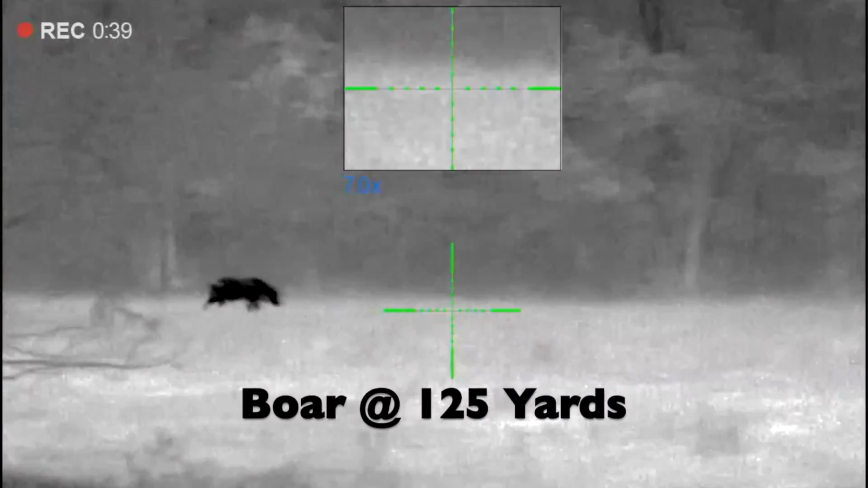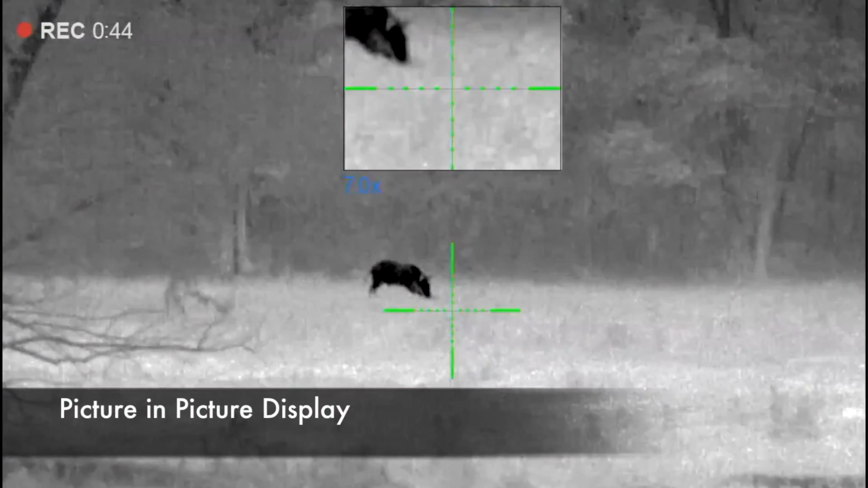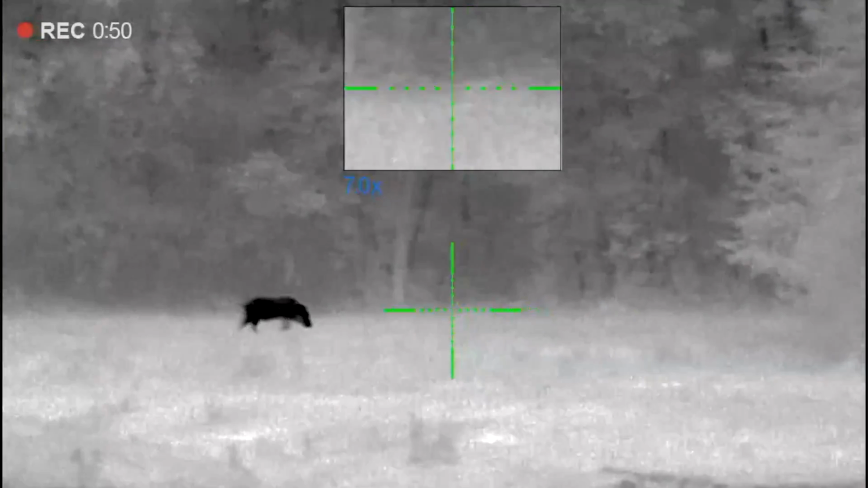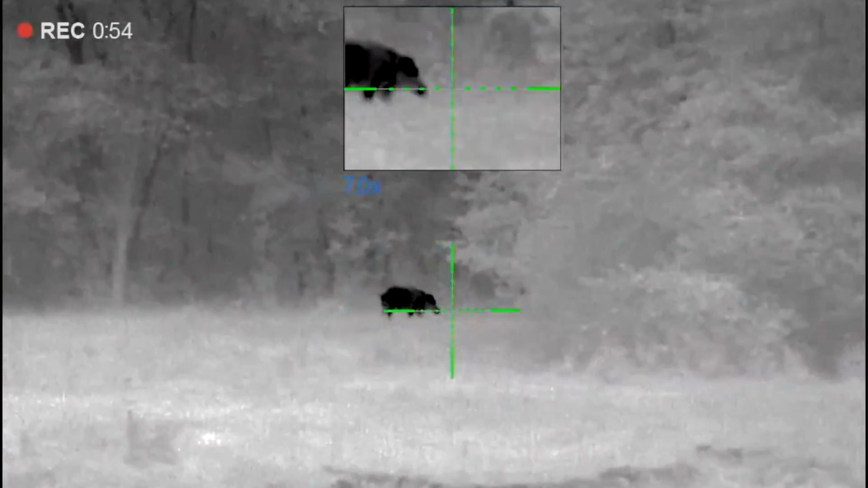If you are, like I said, a coyote hunter, or if you're a hog hunter in Texas and you just feel more confident when you have a little bit more magnification, I think this is going to be a great scope for you, because keep in mind, every time you magnify the image, you're cutting the resolution in half. So if you have a 640 scope, like you got right here at 2 power, when you bump it up to 4 power, that scope goes from a 640 scope down to a 320 scope.